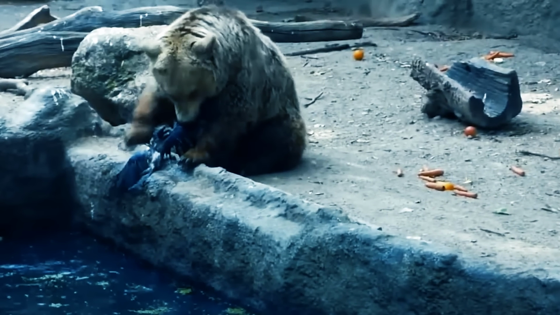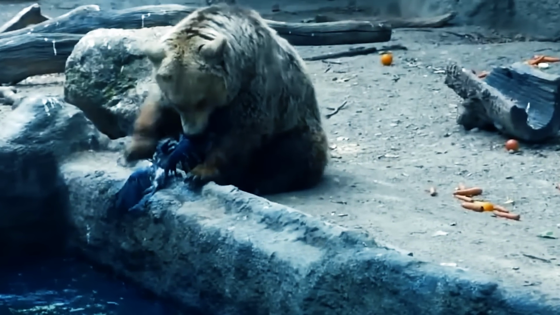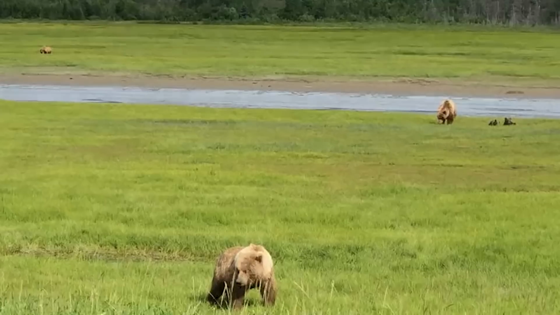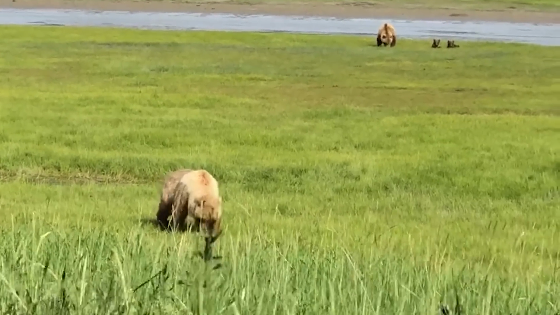This incredible video reminds us that even the most powerful animals can have a soft spot. While bears are fiercely protective of their cubs, they are also capable of surprising acts of kindness. Remember to appreciate these amazing creatures from a safe distance and never attempt to cuddle a bear.